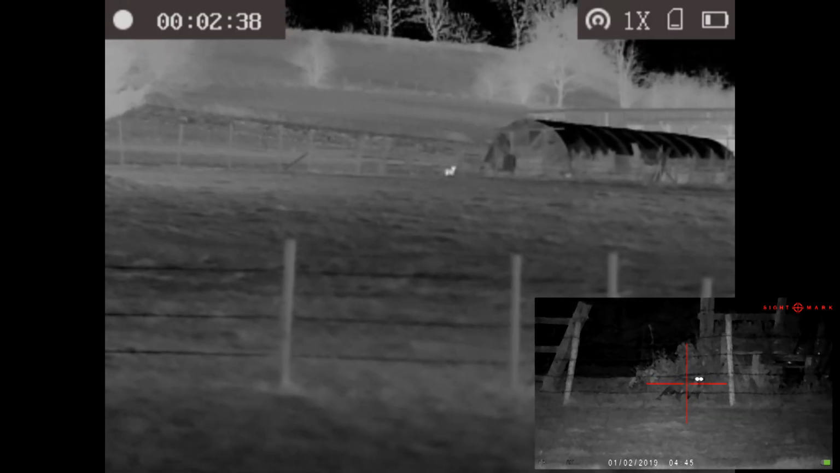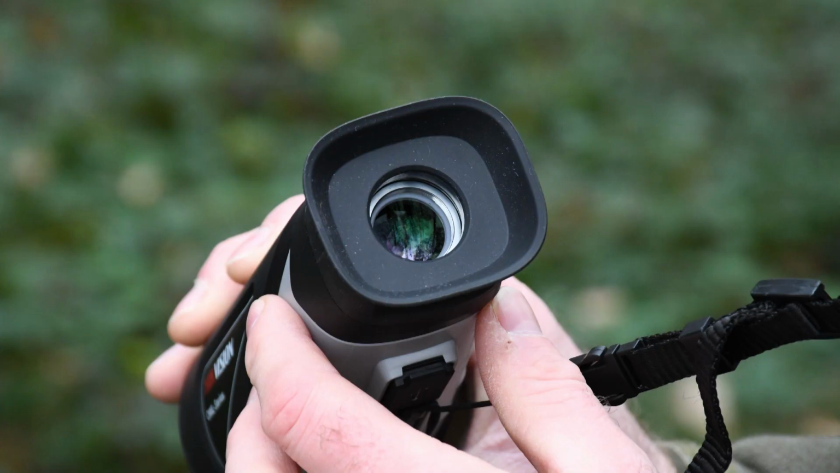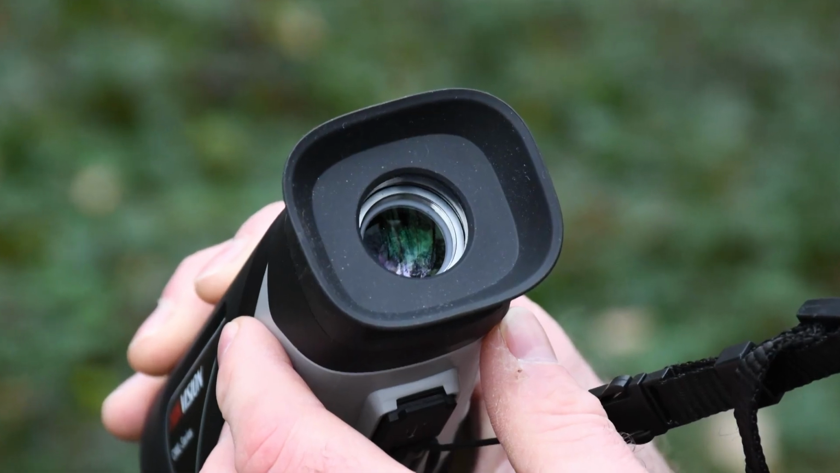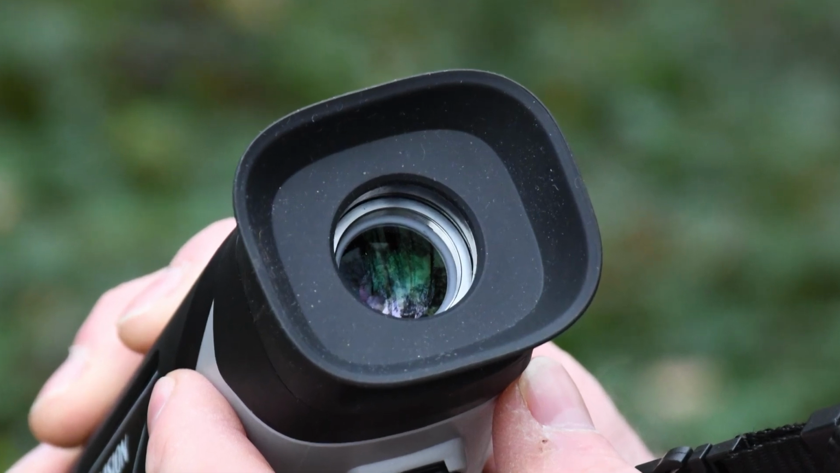Fox is looking up now. Bang, job done. That's a clean kill. This is a Mauser M18 I'm using tonight with a Wraith on it and shooting 75 grain Hornady VMAX. It's a very decisive tool to use for these purposes. I don't seem to suffer particularly in windy conditions, which is where the .243 is even better, but there we go.